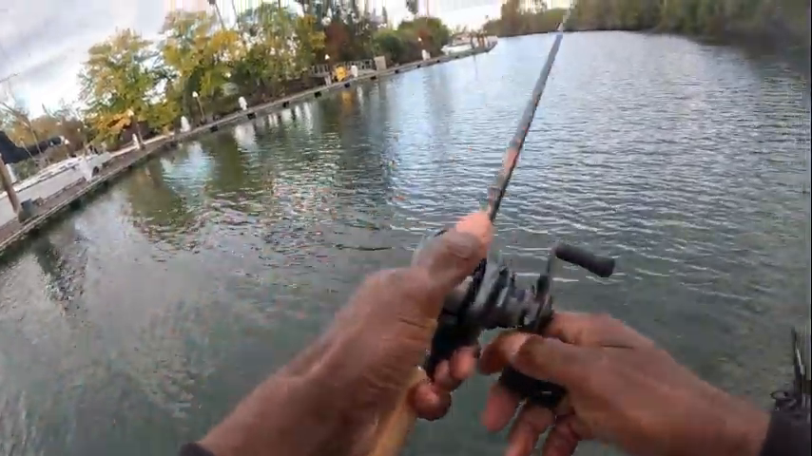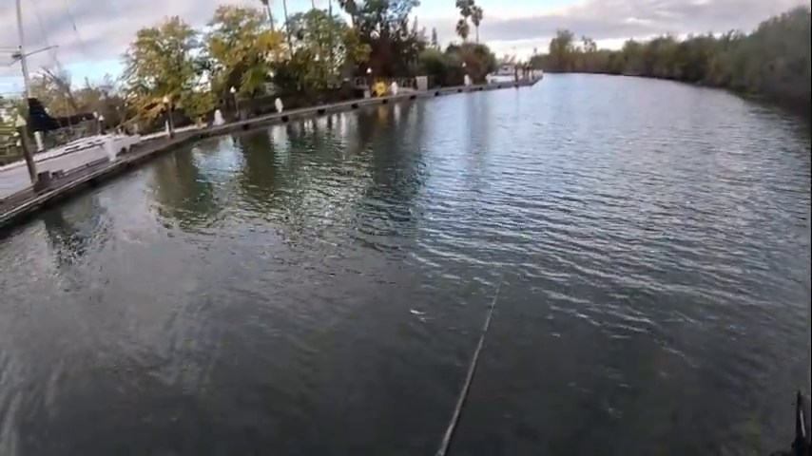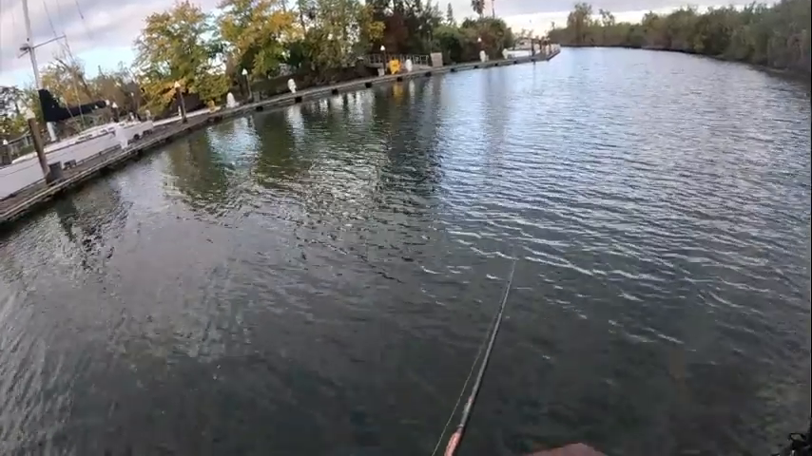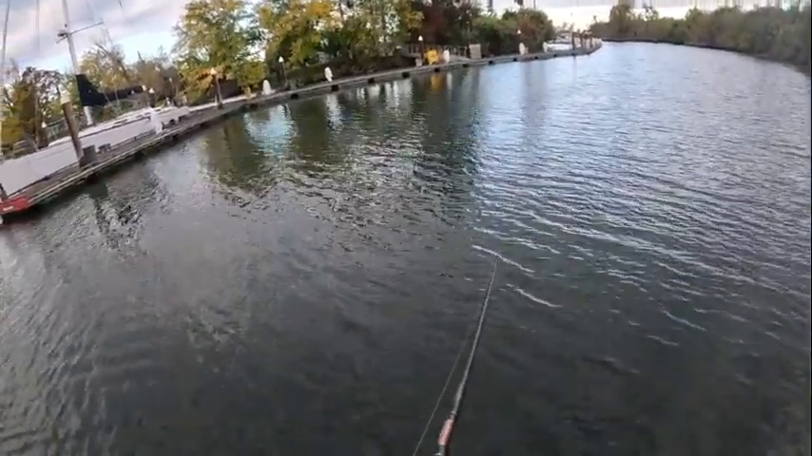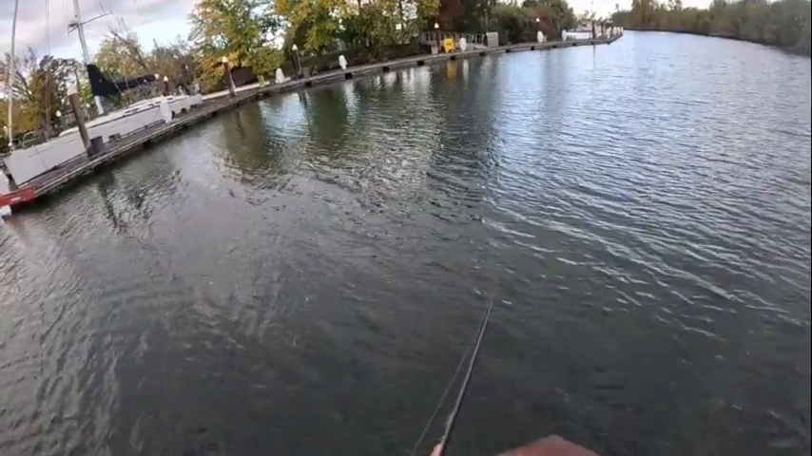My grandson, let it sink. He had to drop the fishing pole. Yeah. He was 5. He got it on there, that fish pull. He didn't want no parts of it.